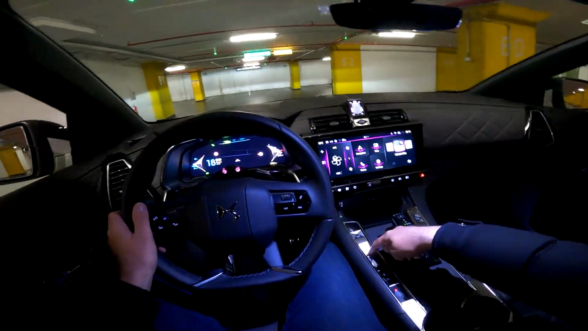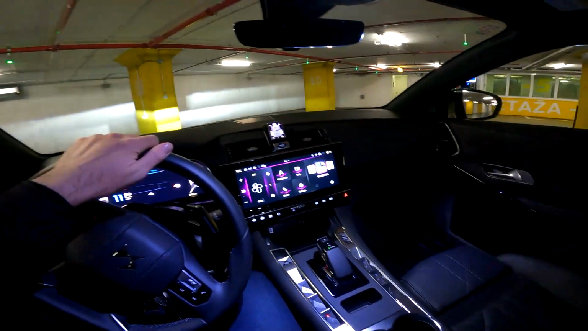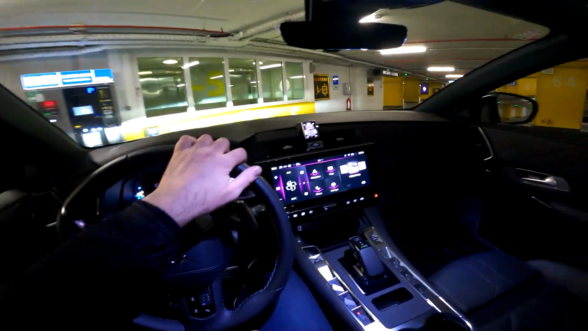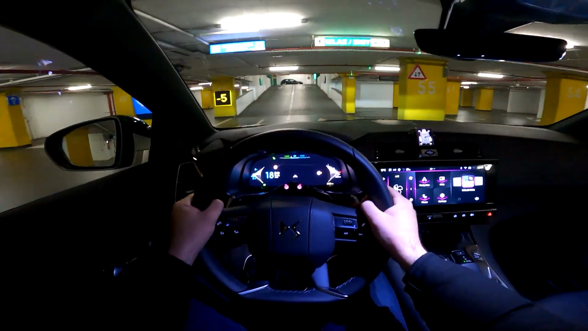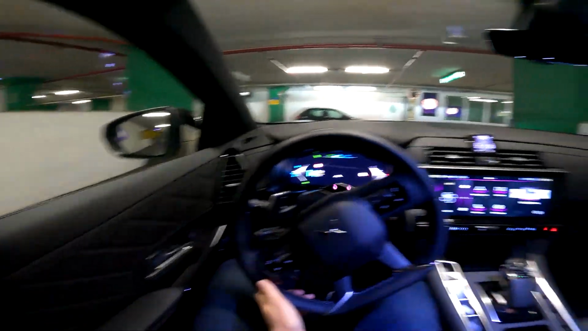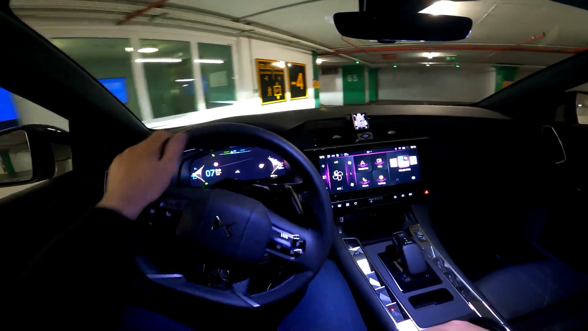And in order to close the window, here is the switch. And today's focus, of course, this one, 225 horsepower, 360 newton meters of torque, 8.9 seconds is the time to reach 100 kilometers per hour, and top speed is 225 kilometers per hour. So those are some really nice numbers.